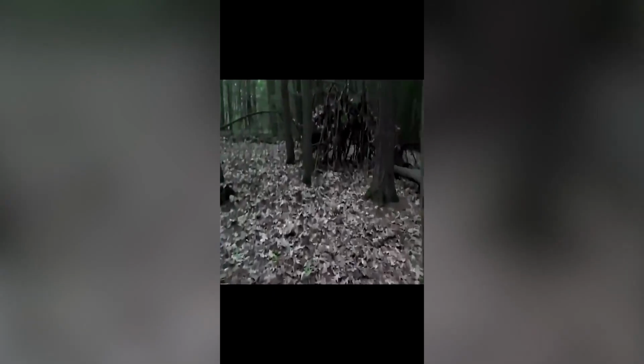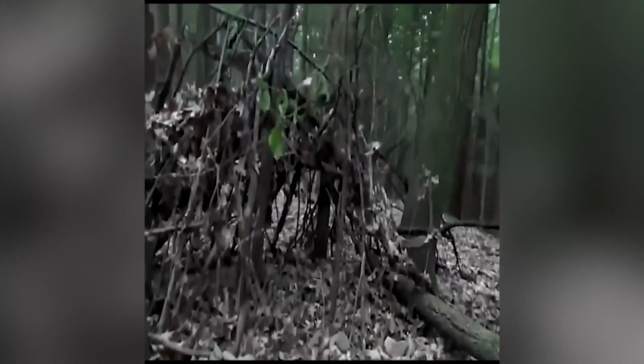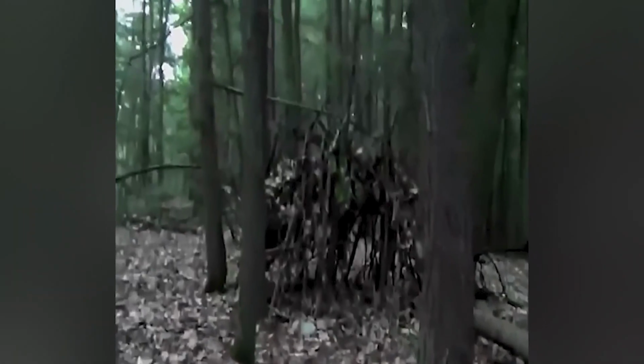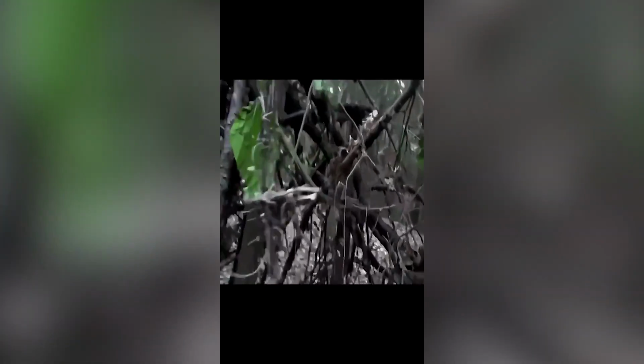This video was taken by a person who was exploring the forest of Amherst, and they were extremely surprised, if not terrified, by what they found: a structure made of branches in the middle of the forest. At first look, you could say that it was made by kids trying to play, or by a person who got lost in the woods and needed a shelter for the night.